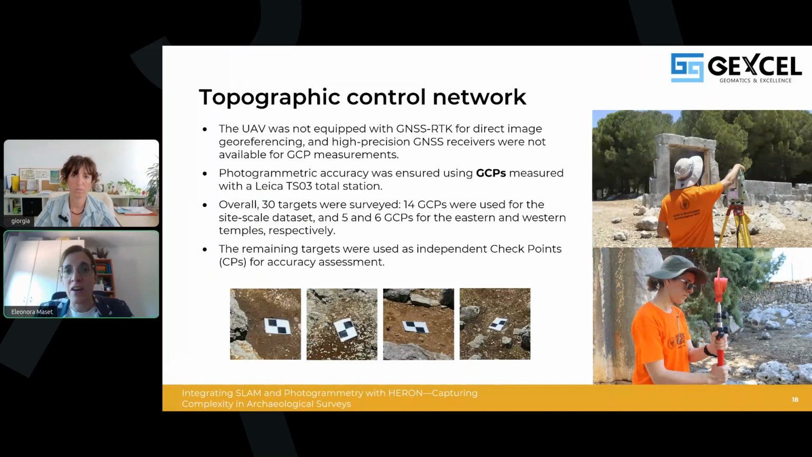So we resorted to a classical total station survey in order to measure an overall number of 30 targets. Considering the target visibility within the different image blocks, 14 ground control points were used for the processing of the site-scale dataset, while 5 and 6 ground control points respectively were employed for the Eastern and the Western Temple datasets. The remaining survey points were used as independent checkpoints in order to assess the accuracy of the